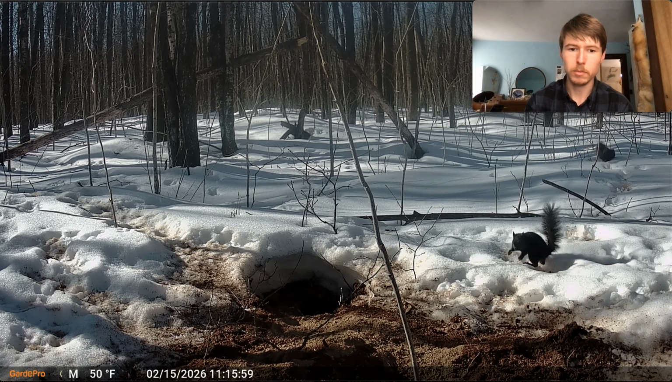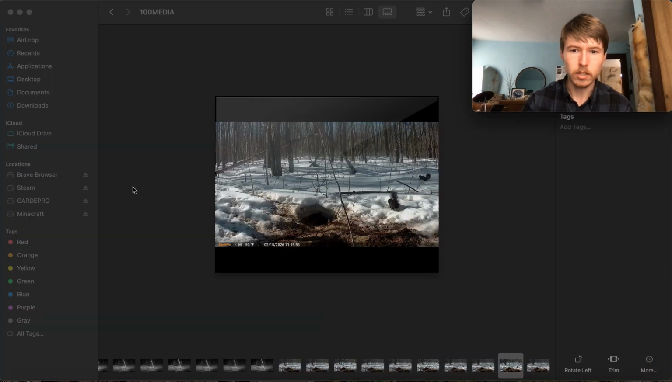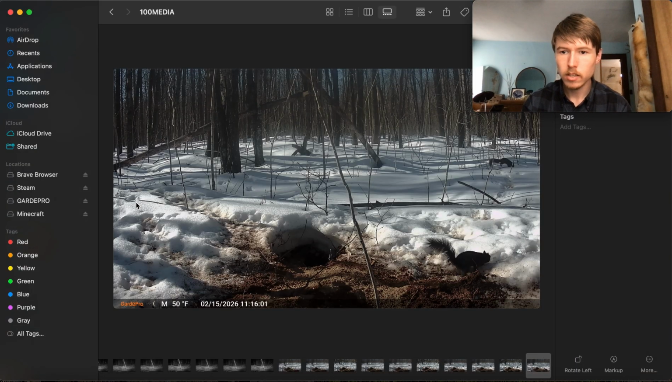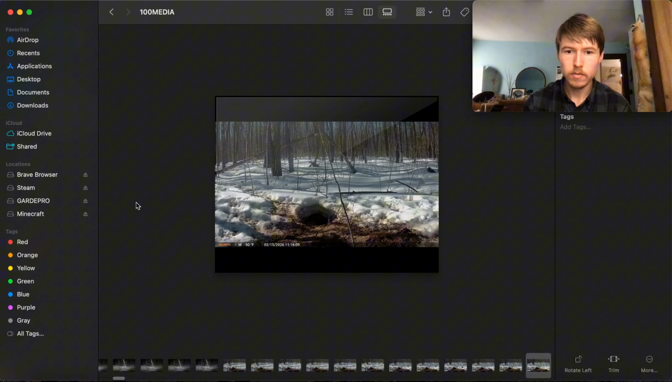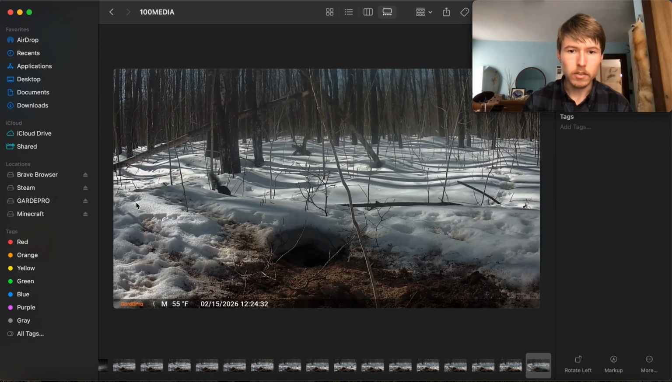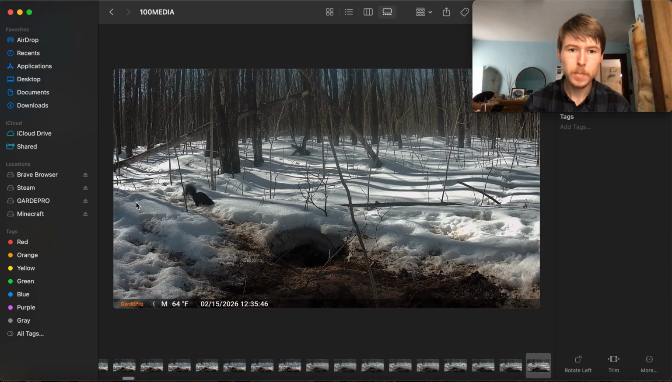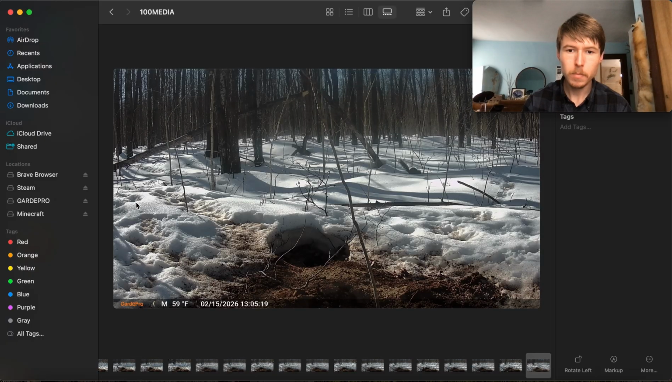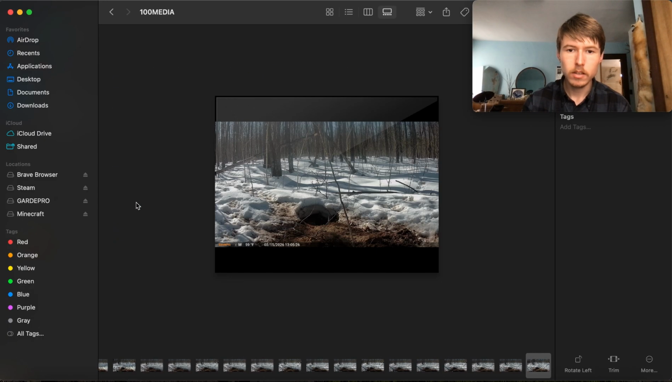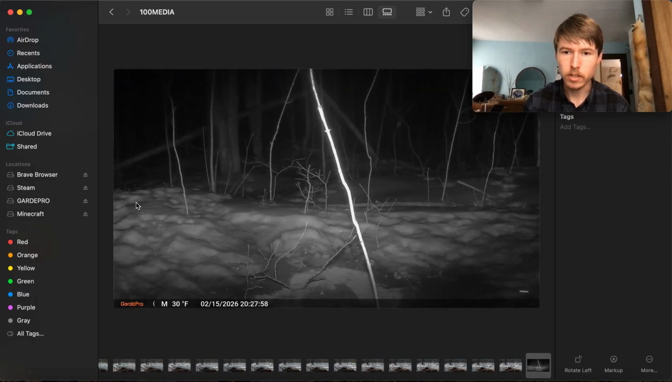We have more of them around here, but still don't see them very often right here anyways. So that's kind of neat. Kind of hung around for quite a while. A lot of squirrels. That black one really stuck around.